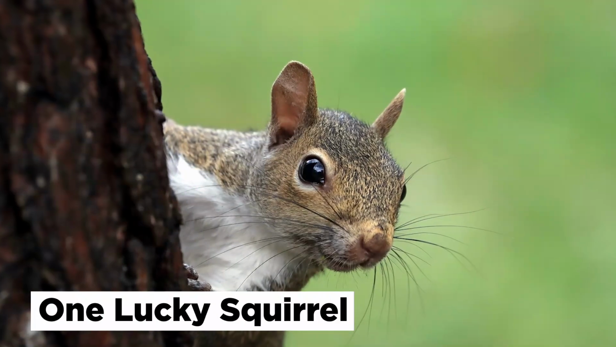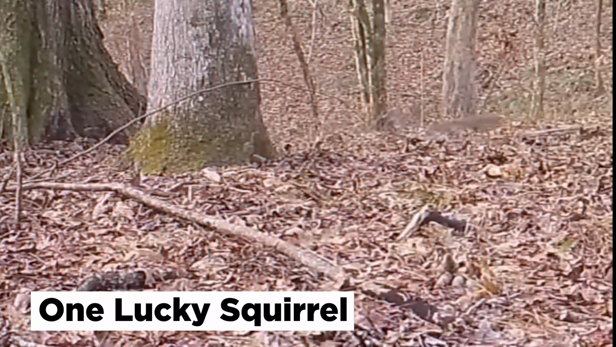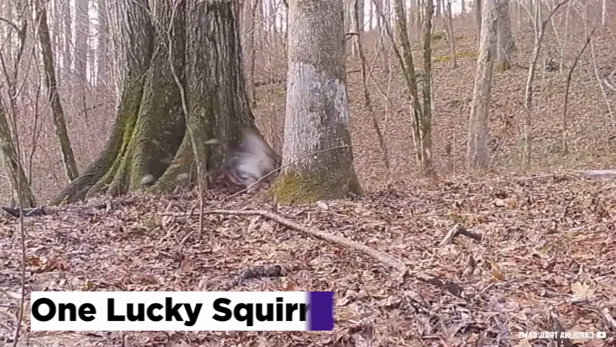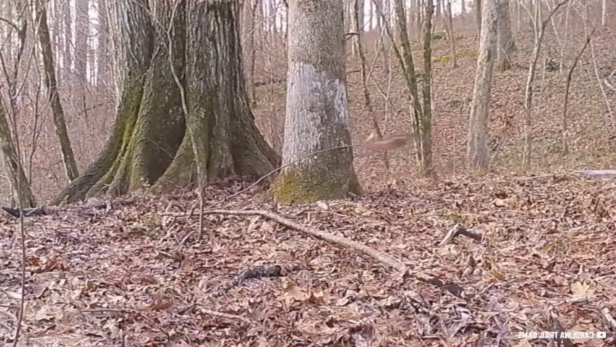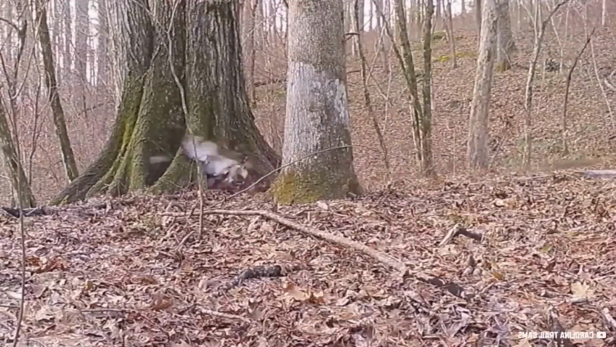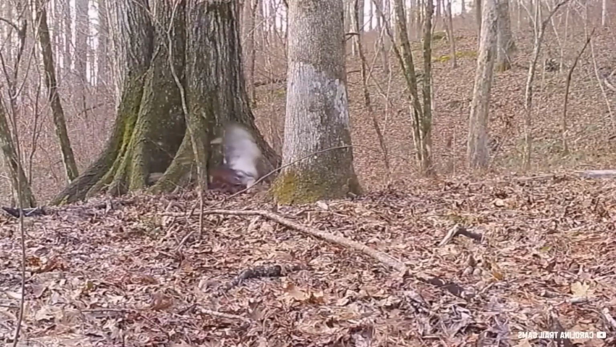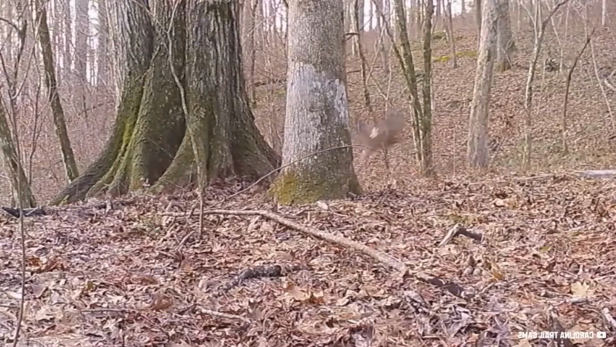One lucky squirrel. Trail cams are great when we want to capture one-of-a-kind shots of animals being themselves in nature. And we can only imagine how thrilled the owner of this trail cam must have been to find this insane footage of a squirrel having the luckiest day of its life. The footage starts with the squirrel rustling through the leaves, not suspecting any foul play at hand. All of a sudden, a predatory bird that had been eyeing the squirrel from the sky swooped down at the speed of light to try and make the catch.